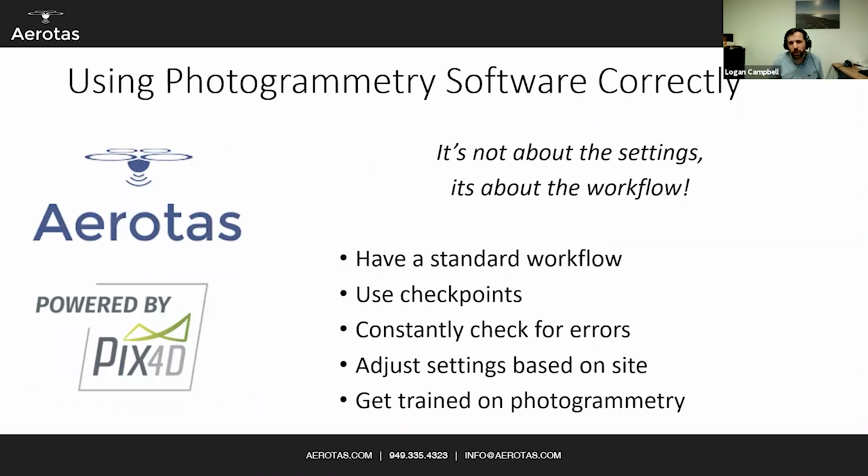Because with photogrammetry processing, to get good data, it's not about the settings, it is about the right workflow. Having a standardized workflow, utilizing checkpoints to validate your data, constantly checking for errors, adjusting settings based on the site, and getting trained on photogrammetry. We are proudly powered by Pix4D. It's our primary photogrammetry engine. But getting trained on photogrammetry will do much more than any sort of new software or new computer.